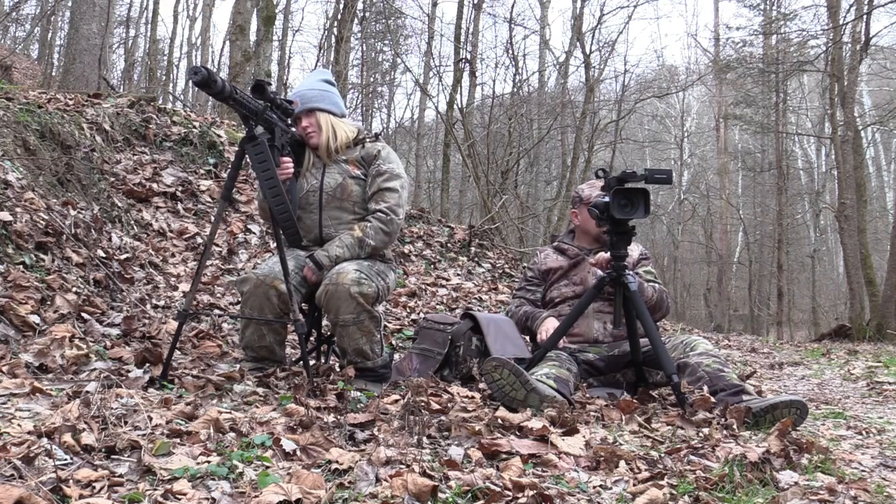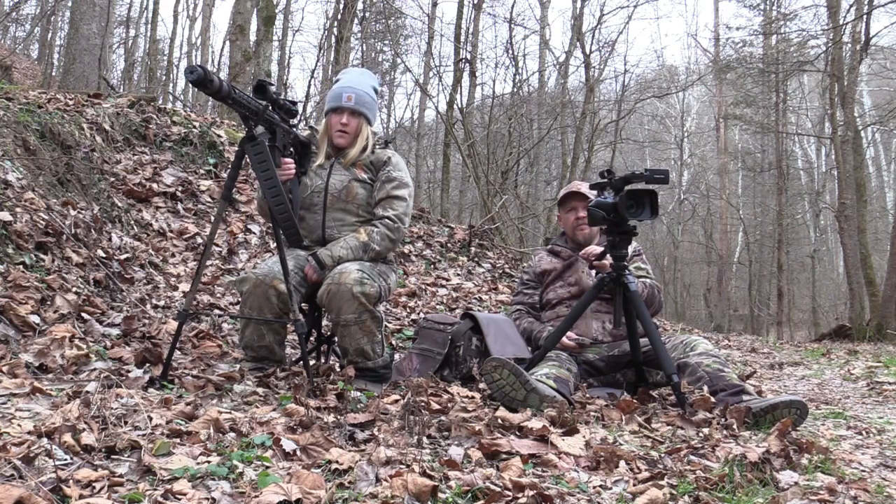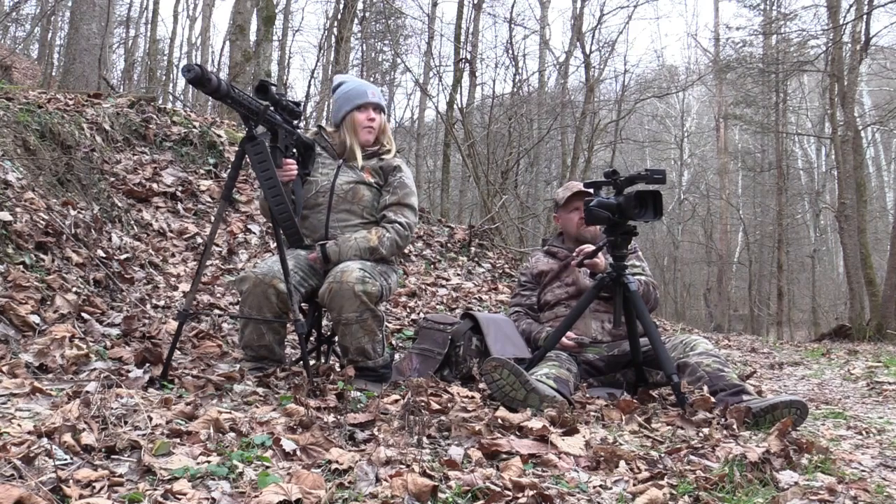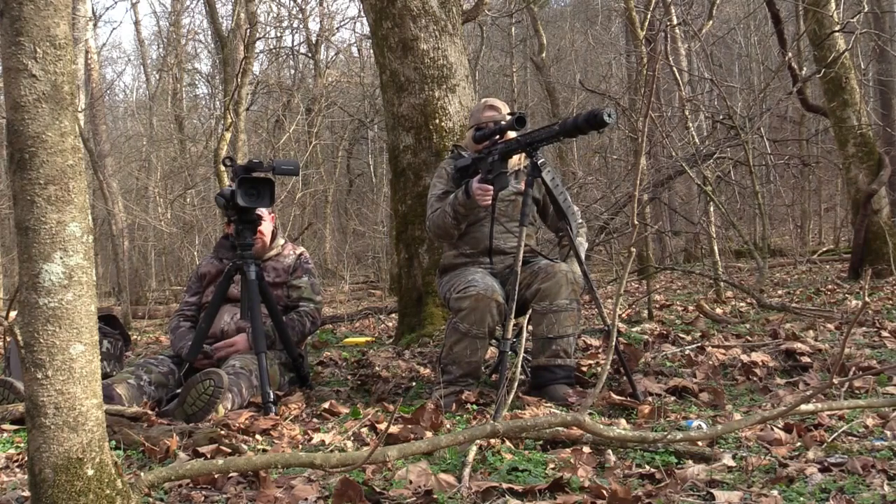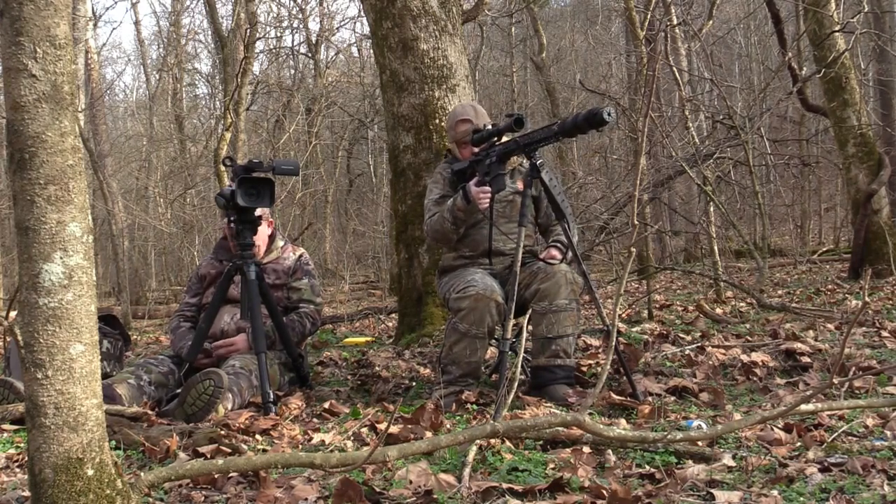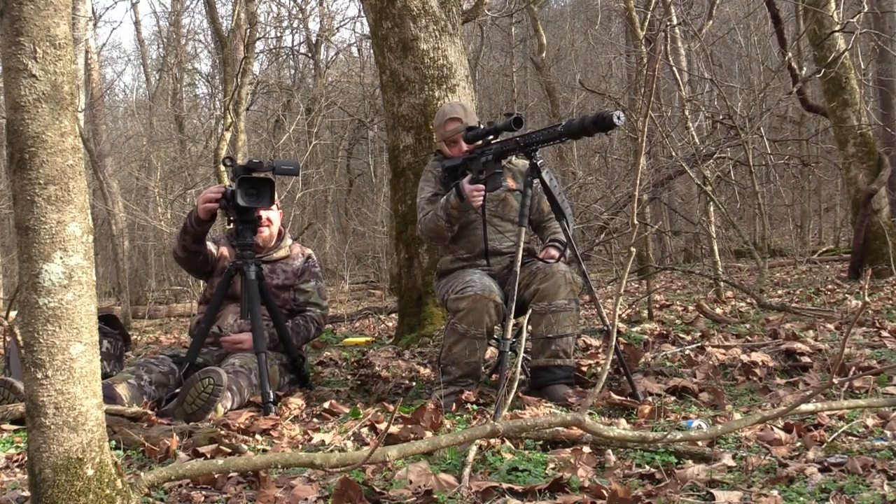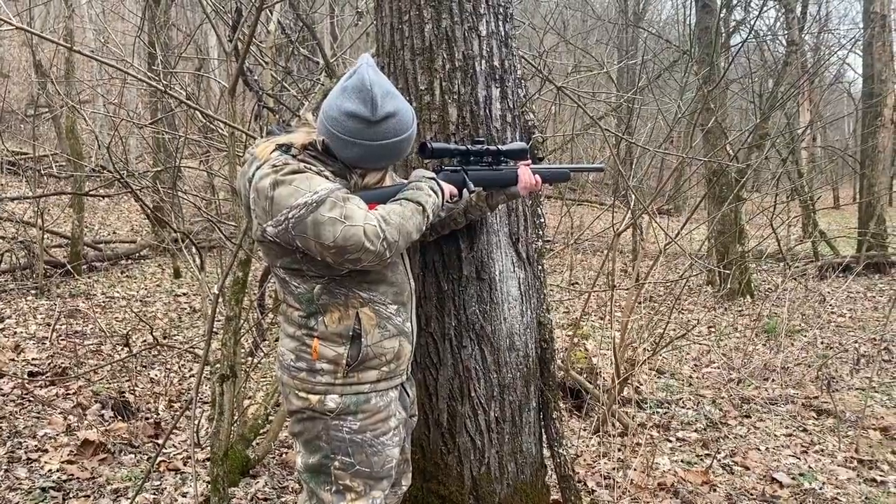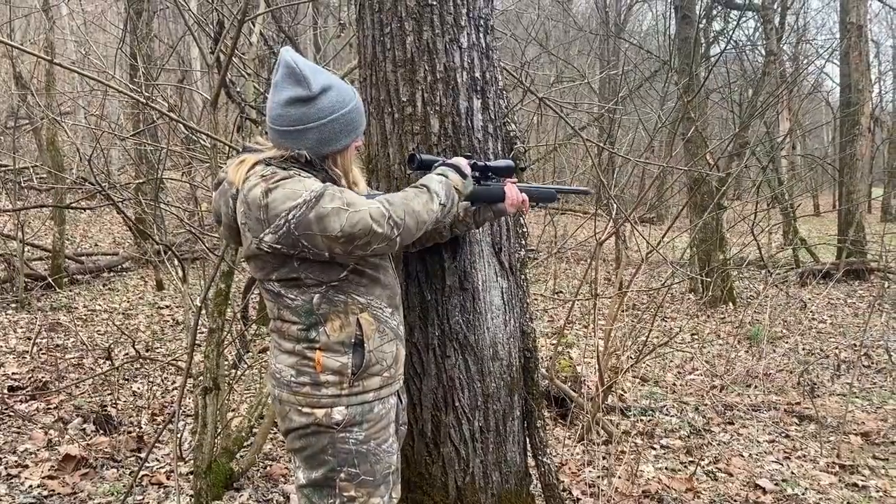This time of year for me is only vocals and fight sequences. That's it. With no luck, we've moved now about 500 yards in the opposite direction, trying our luck in another part of the woods. Once again, just out enjoying the day. The next couple stands ended up coming up dry, so we made a little time to do some plinking with a .22 rifle. Got it?